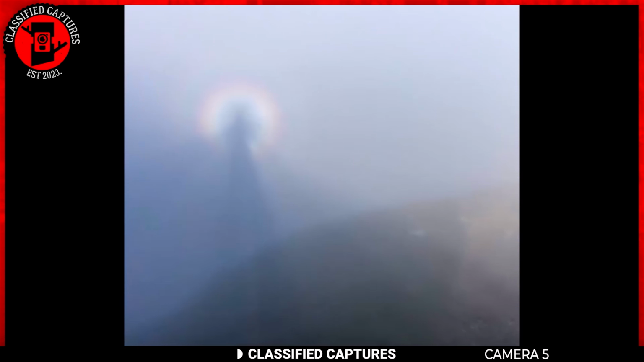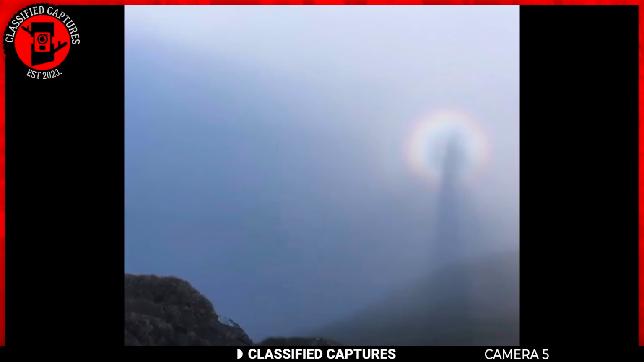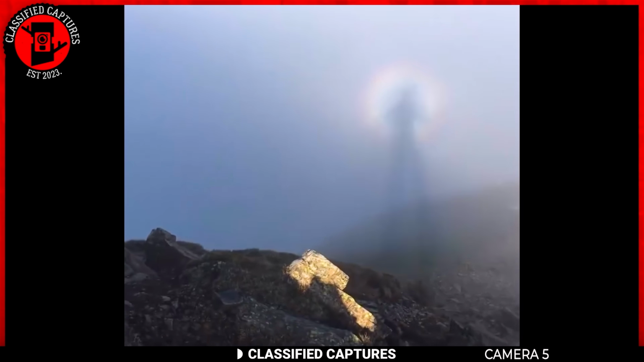Nature can create remarkable occurrences, and the Brocken specter is one such example. It's a beautiful reminder of the wonders of our planet.